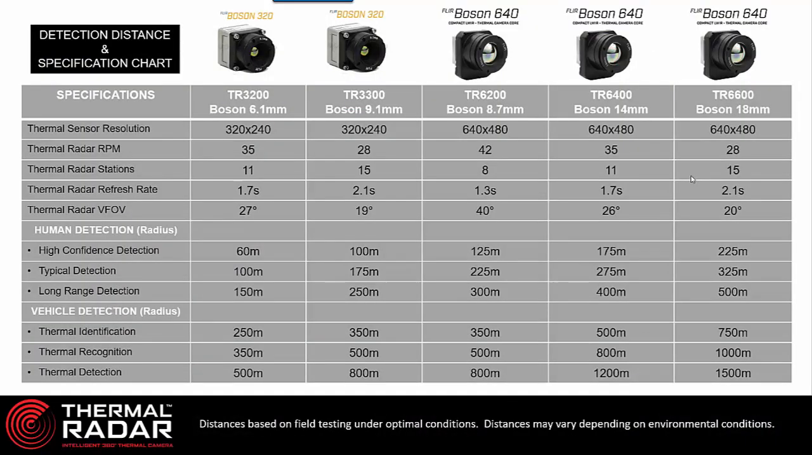As I said before, there are 5 models of the thermal radar. We have 2 models that are lower resolution sensors, so they're 320 by 240 sensors. These sensors are great. They do great detection of humans and vehicles out to human detection of about 100 to 250 meters on these two. This one's 150.